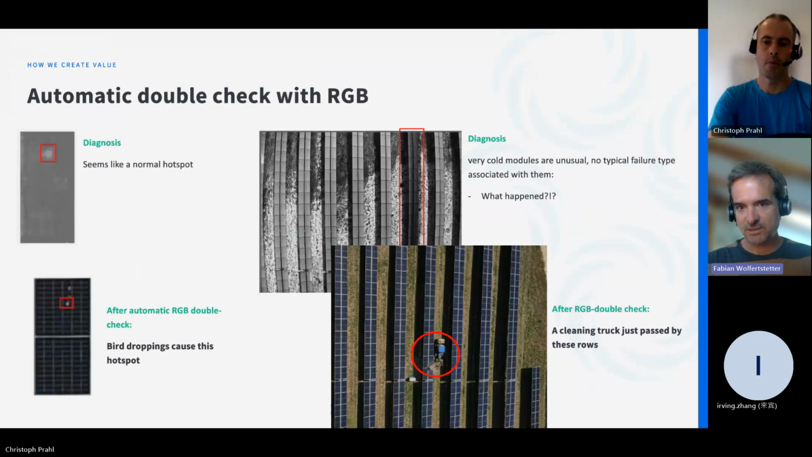On the right, you can see one very specific case where a row is colder than the rest of the rows, and that throws us an error in post-processing. We have images ourselves. In this case, we saw that a cleaning machine had just passed by before, which is an exception, and we suspect that these modules are okay in any case, and just the water of the cleaning has cooled them down.